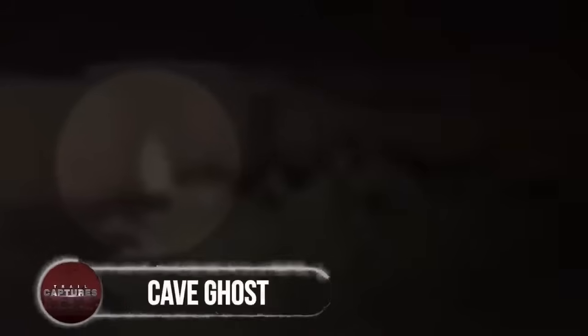Cave ghost. Feeling that something is not right with the place, the man started recording to get proof of what he was seeing. It was wearing a white cape-like clothing and kept encountering the man, probably signaling him to go back.